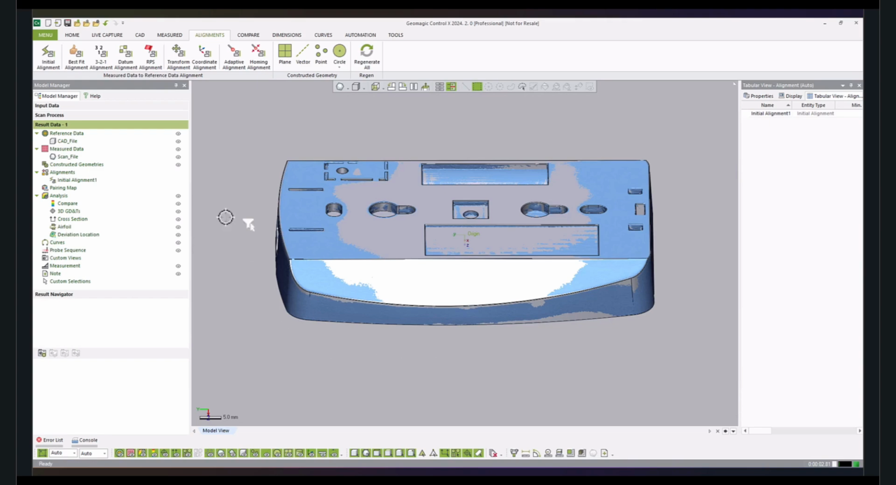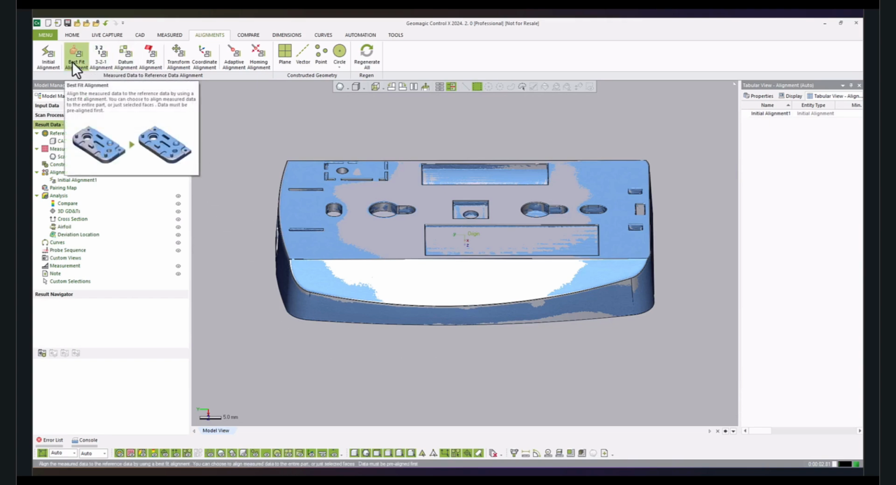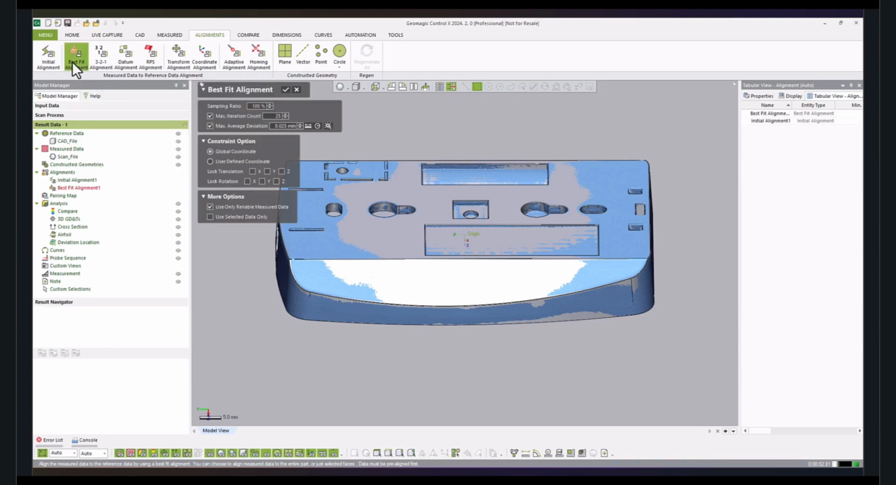And Control X also has a set of further advanced tools here to fine-tune and optimize the alignment we obtained from the initial alignment, such as best fit, datum, RPS alignments, and so on. In this case, I'm going to proceed with the best fit alignment. It's a very good strategy, especially in models where the scan does not contain a lot of analytical features. This tool basically asks Control X to move the scan by applying small transformations, minimizing the average deviation between the CAD and the scan in an iterative fashion.